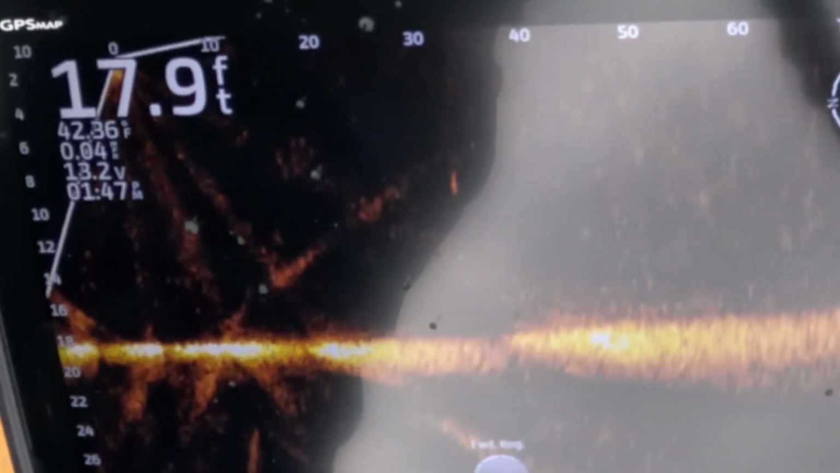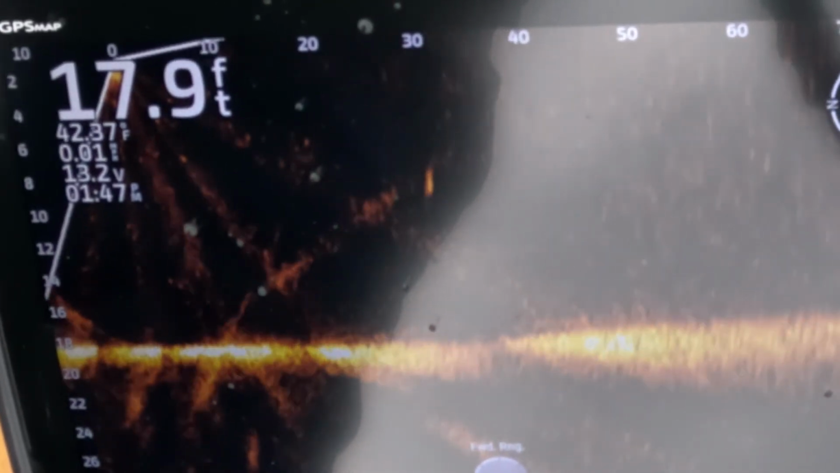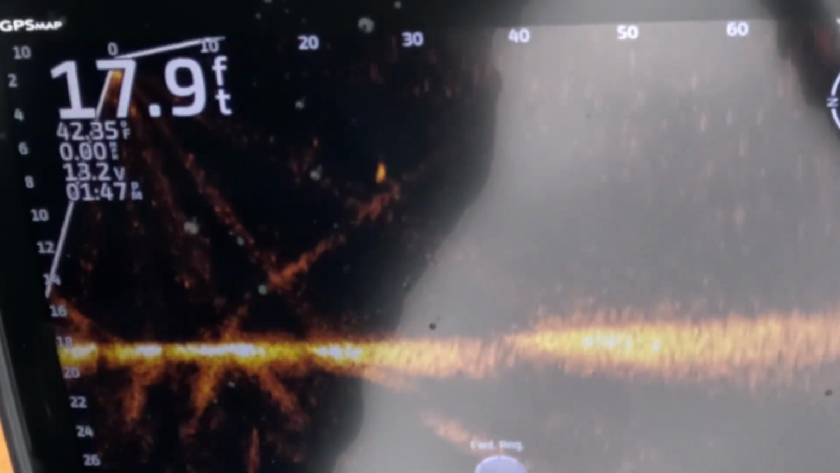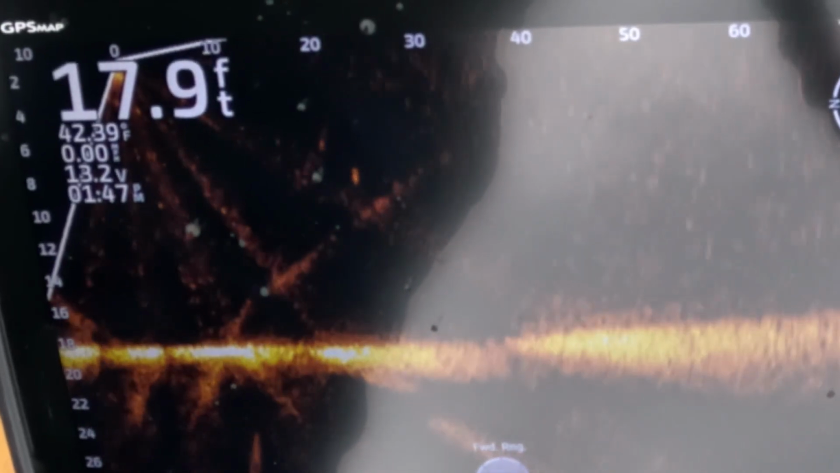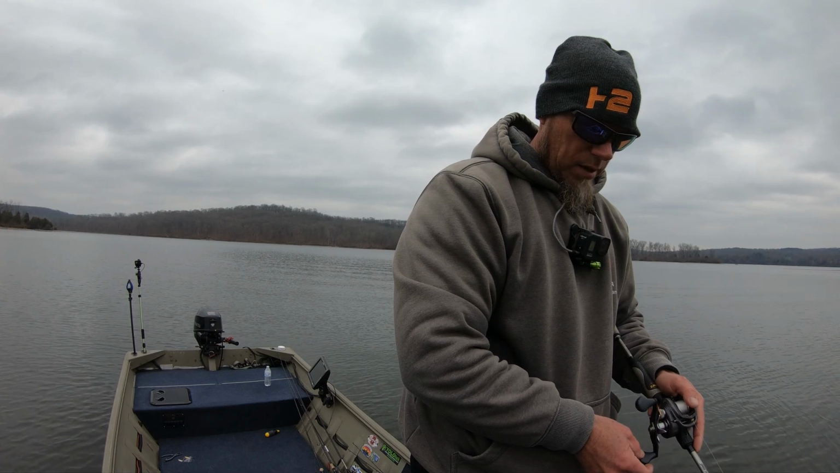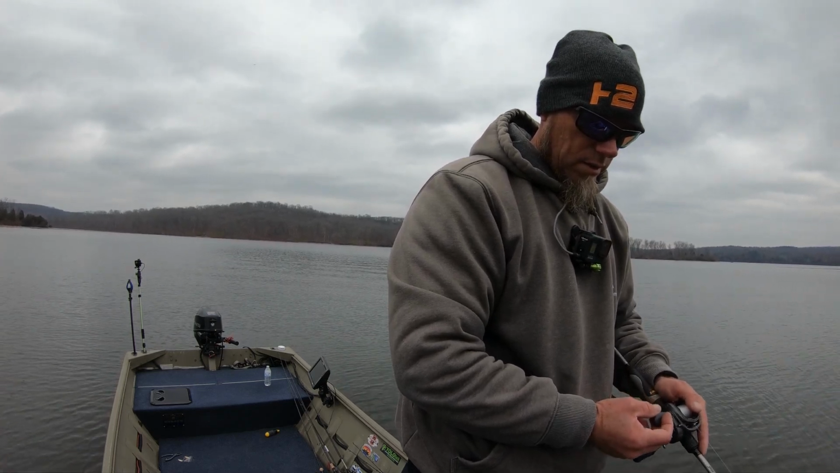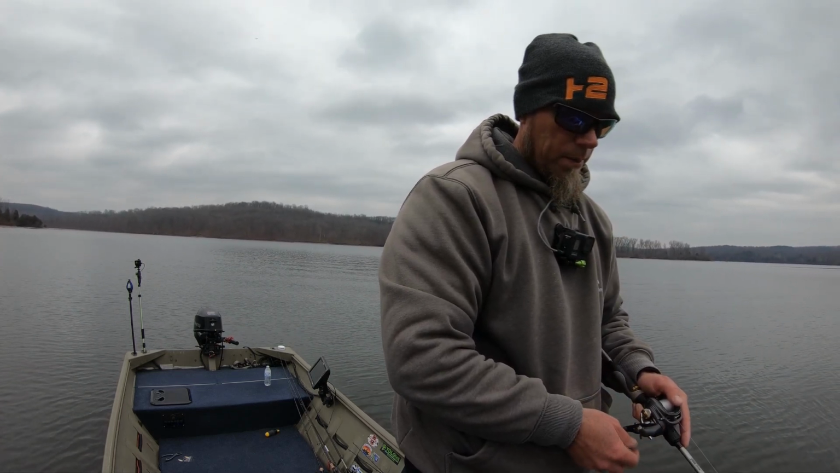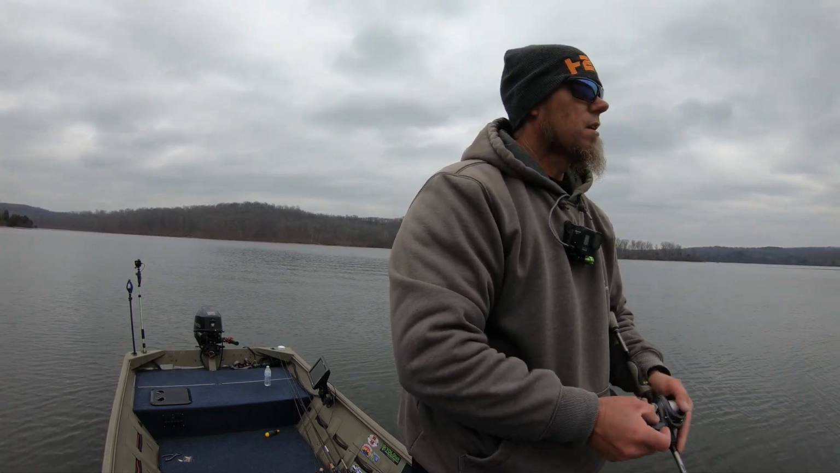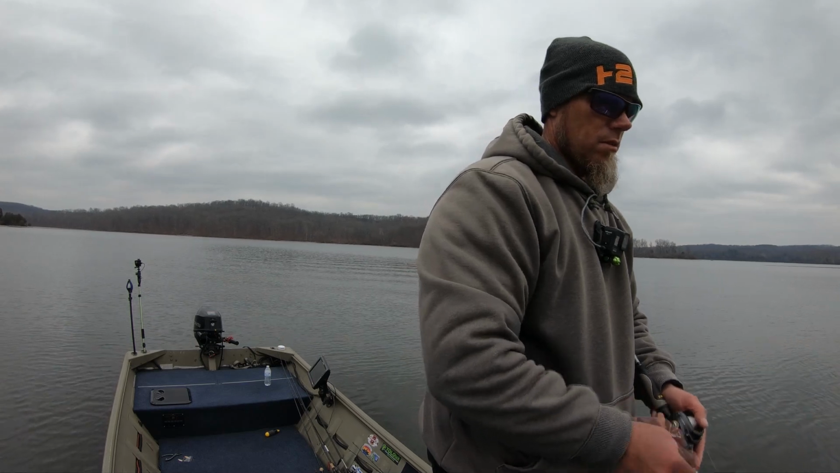So not a whole lot of difference between the 112 and the 112 +1. I think the main difference is that bill size. It's going to deflect off a cover a little more. And that's one of the advantages of throwing this versus the standard 112. All right, that's going to wrap it up, folks.